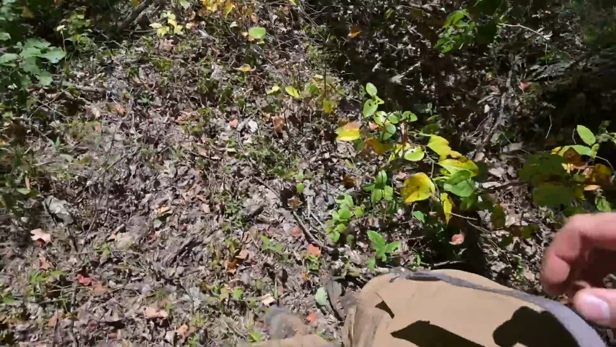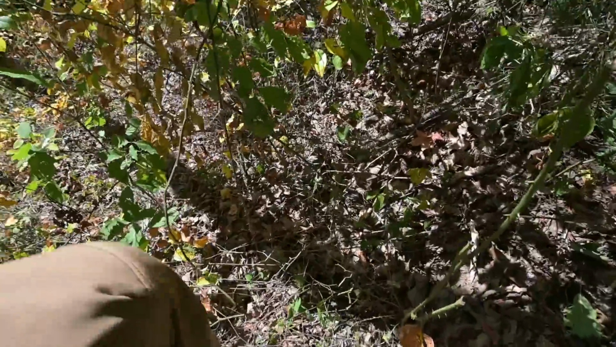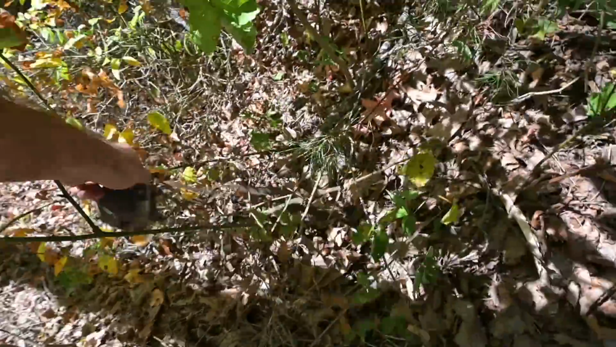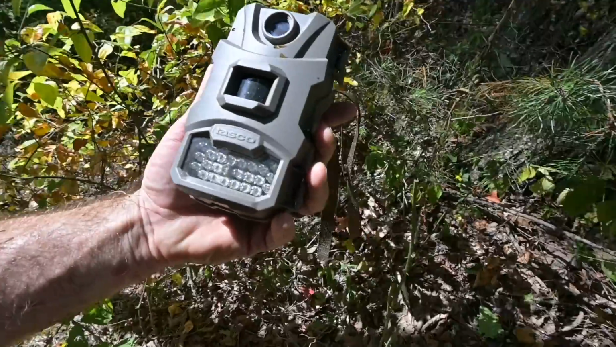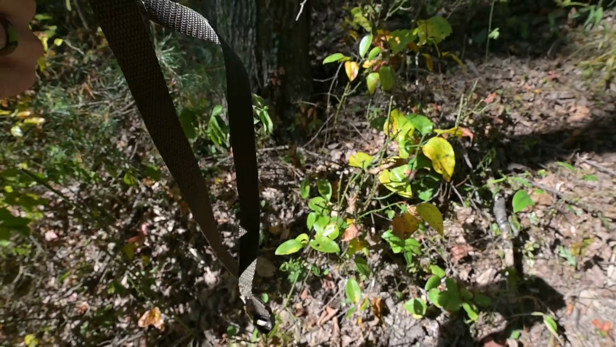Looky here. It's like maybe a squirrel chewed it off. Sorry about that. I restore my faith in humanity. I'm gonna fix this thing up and see what the card reads. Hopefully it was on there for a while and didn't fall off right away.